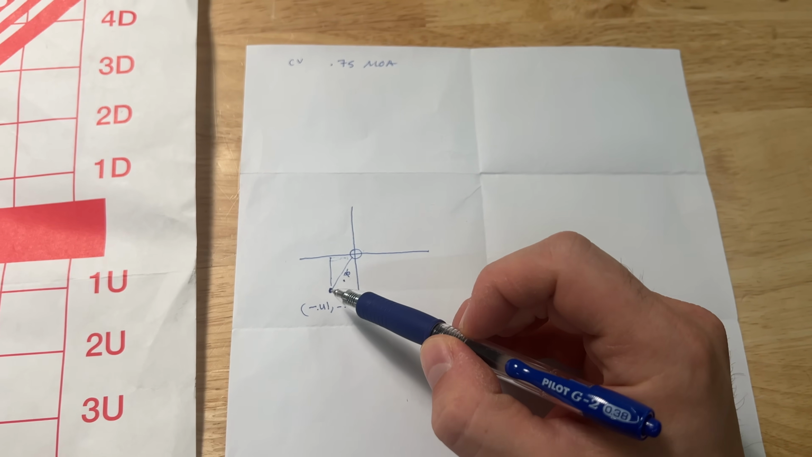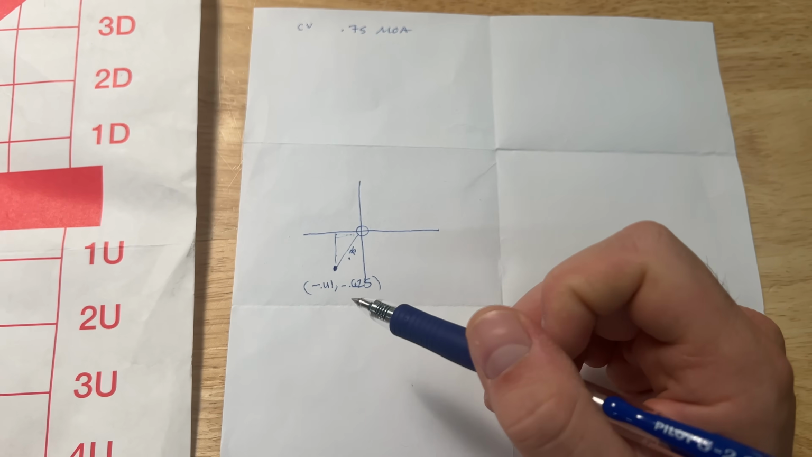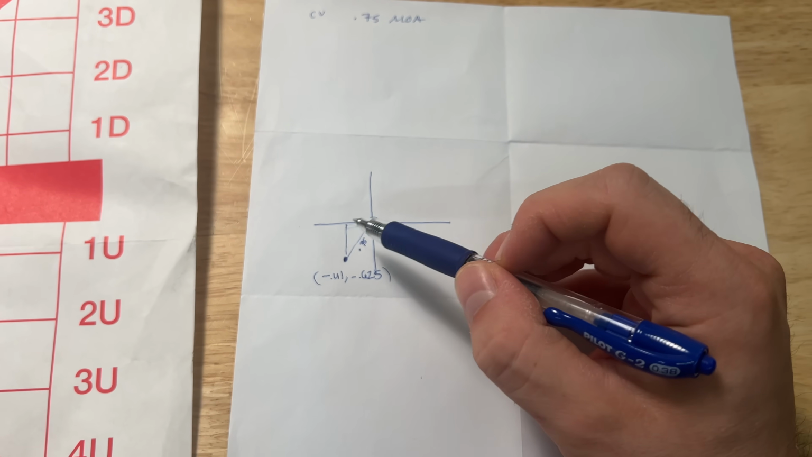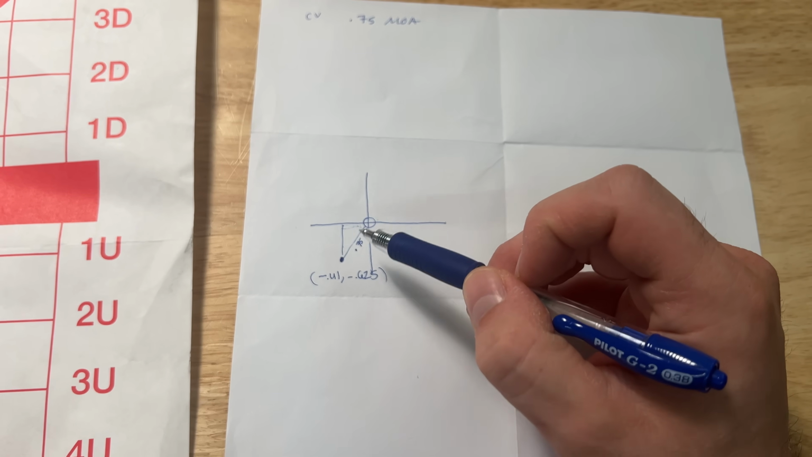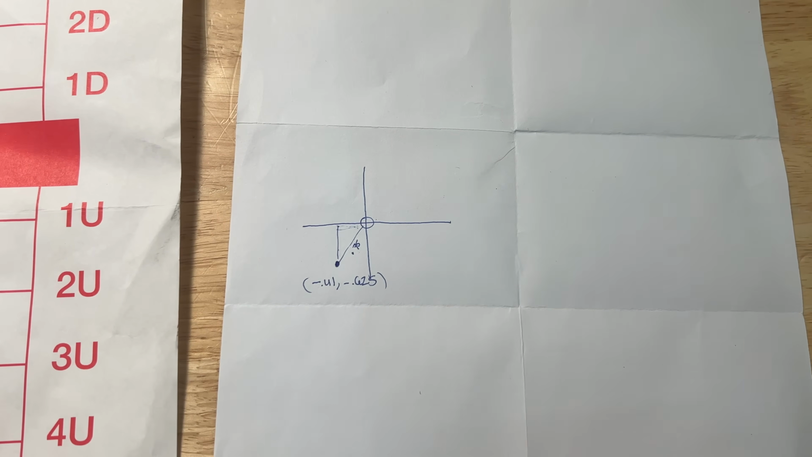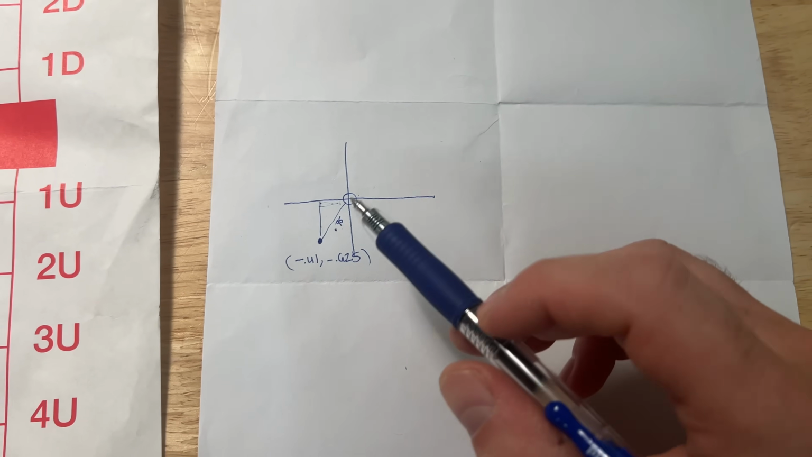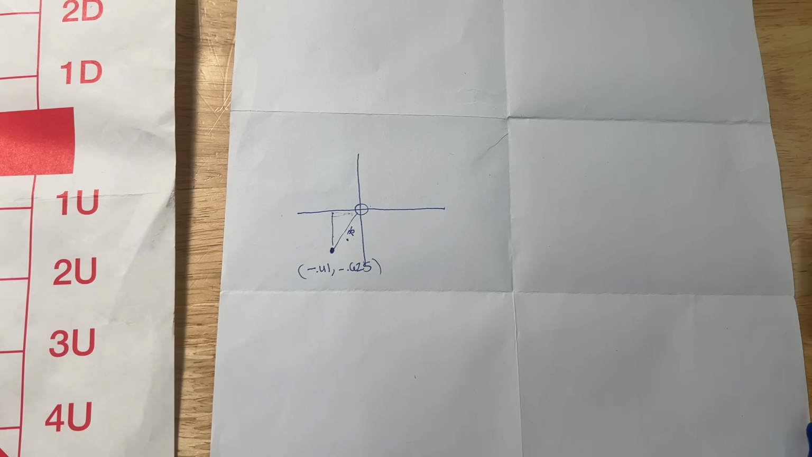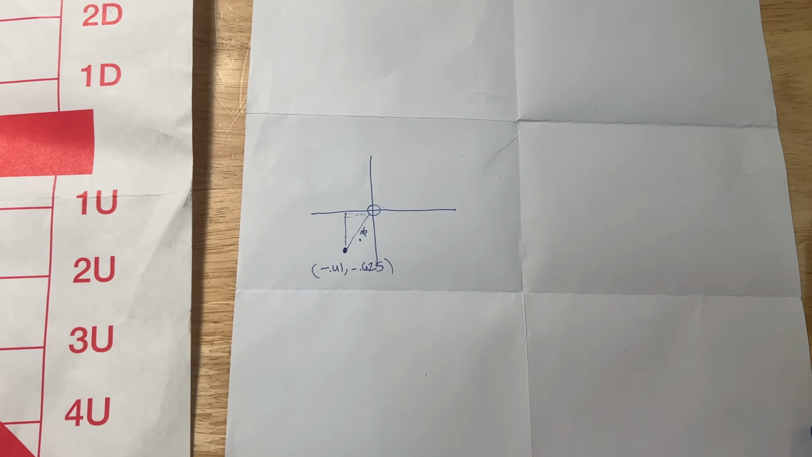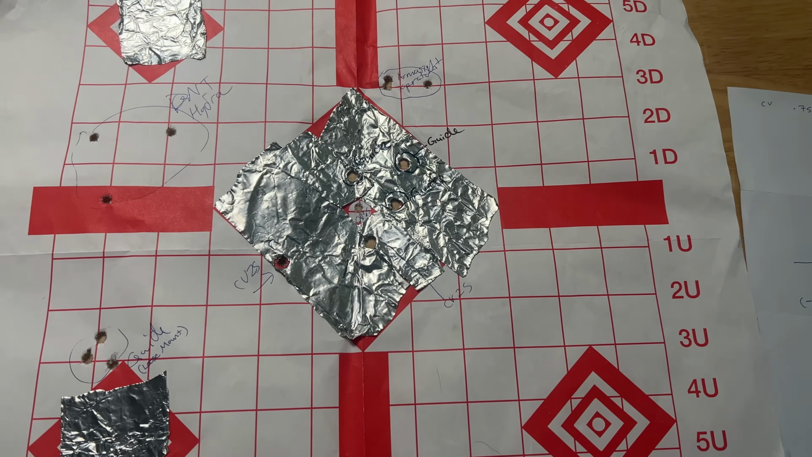If you remember that Pythagorean theorem back from high school or maybe middle school for you, well, if we know the X and Y, then all we gotta do is calculate for that direct distance, which is that nice hypotenuse on that triangle, which is gonna give us the direct offset. So that is the 0.75 MOA that I'm going to tell you I got for the CV25 out of the box. Don't worry about this too much. I'm just showing you again my process and procedure so you understand where these numbers are coming from.